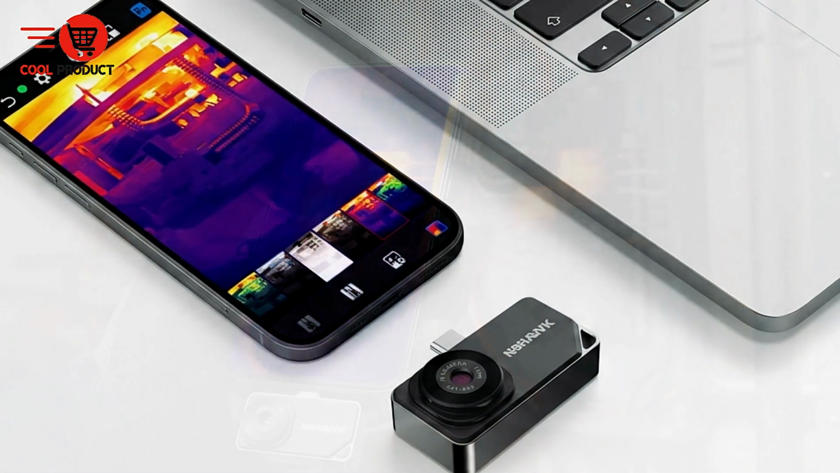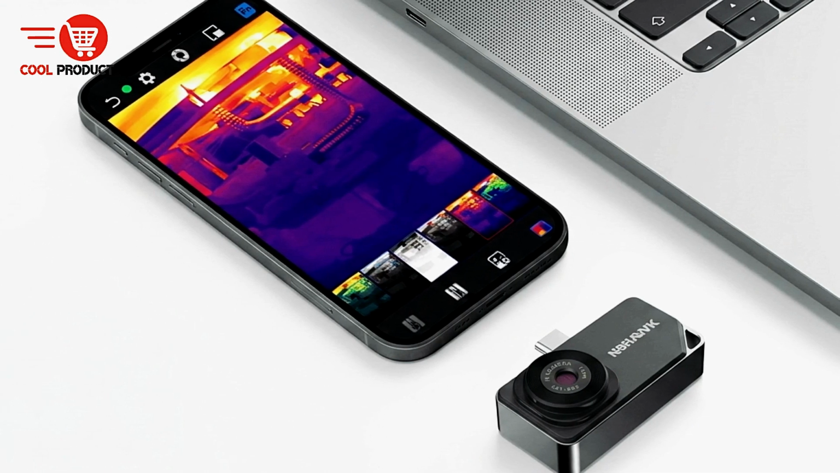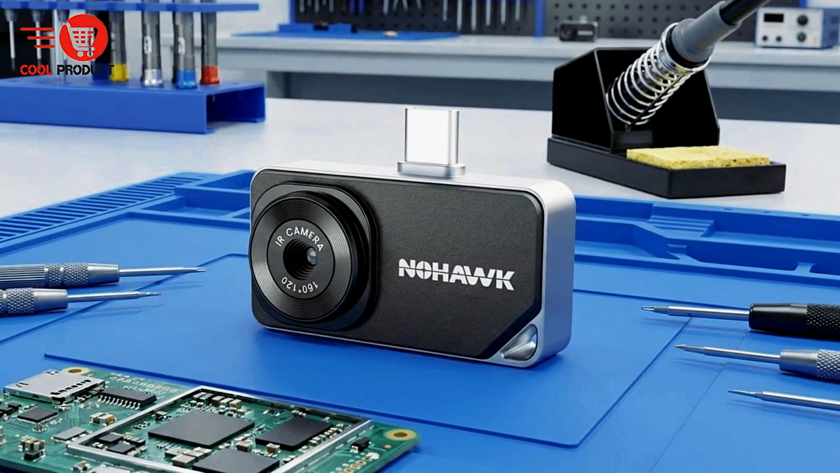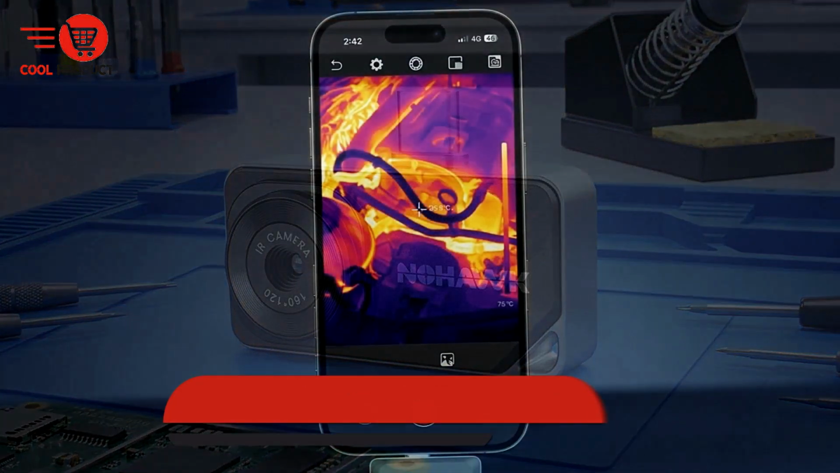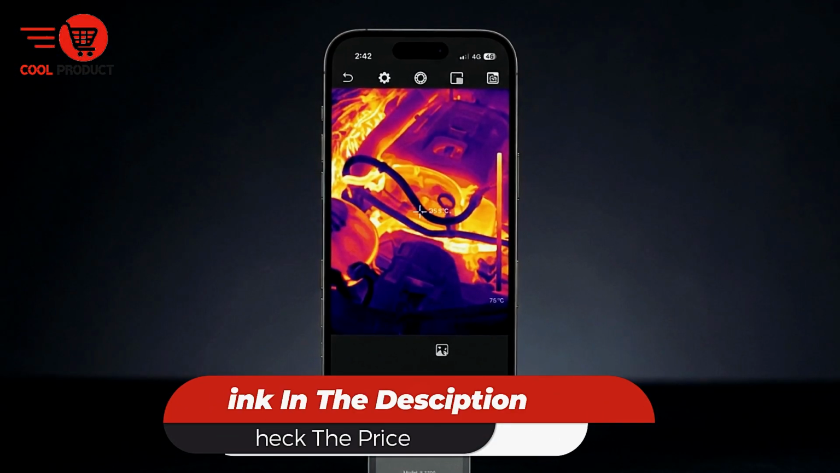Another smart design choice is its battery-free operation. The Nohawk Type-C infrared thermal imager uses low power from your phone, helping you work longer without worrying about charging another device. Compact and easy to carry, it is a practical and user-friendly tool for professionals and serious DIY users alike.